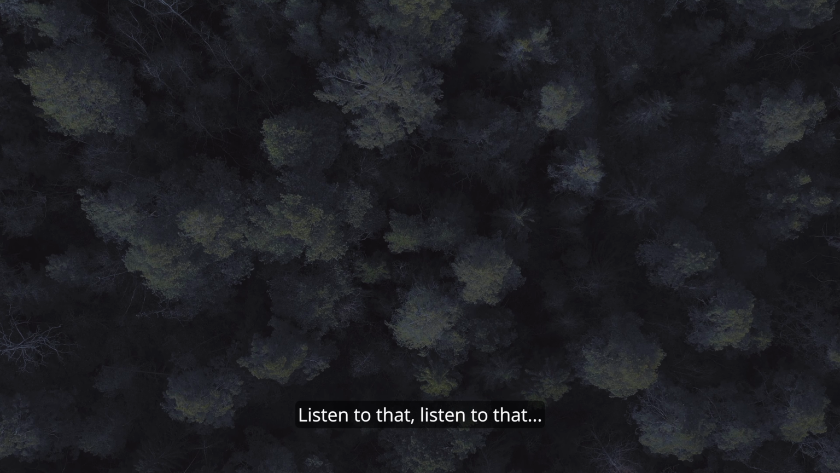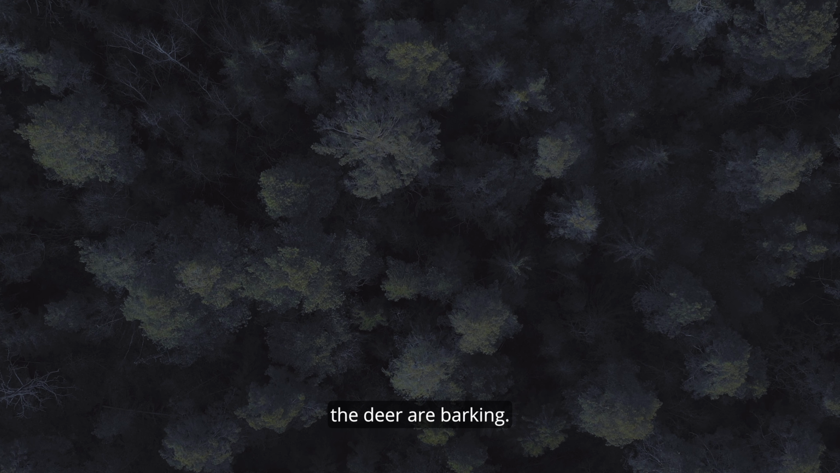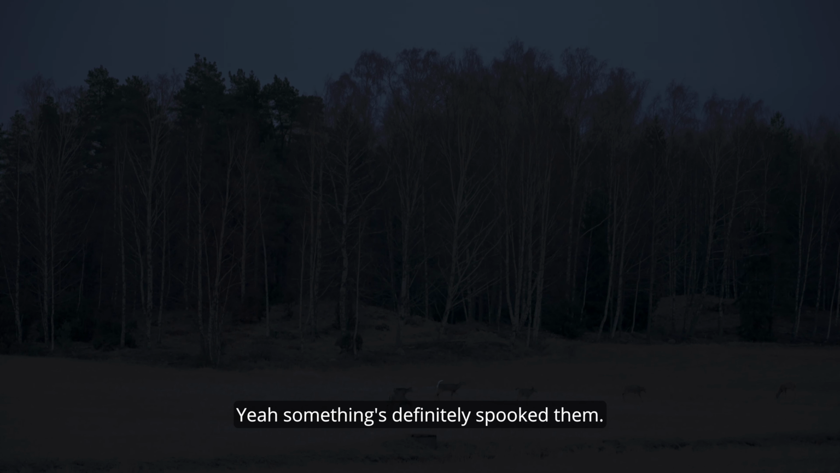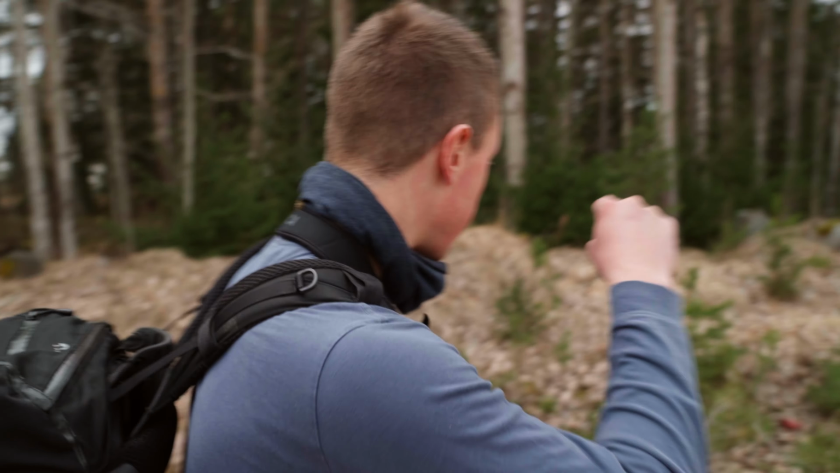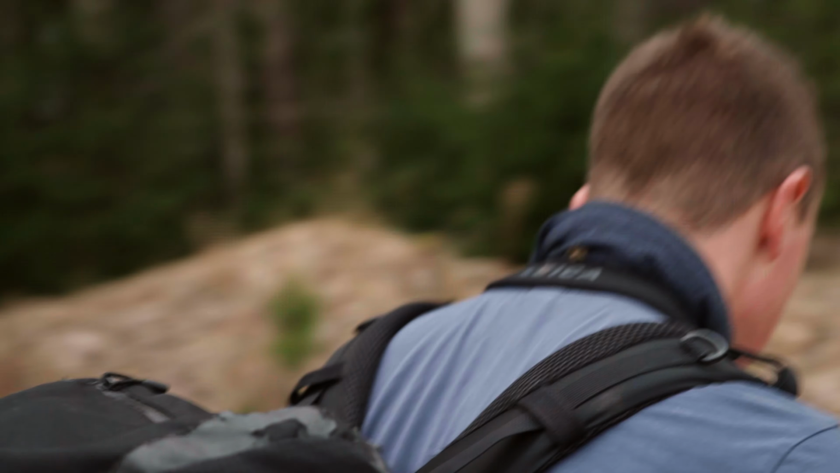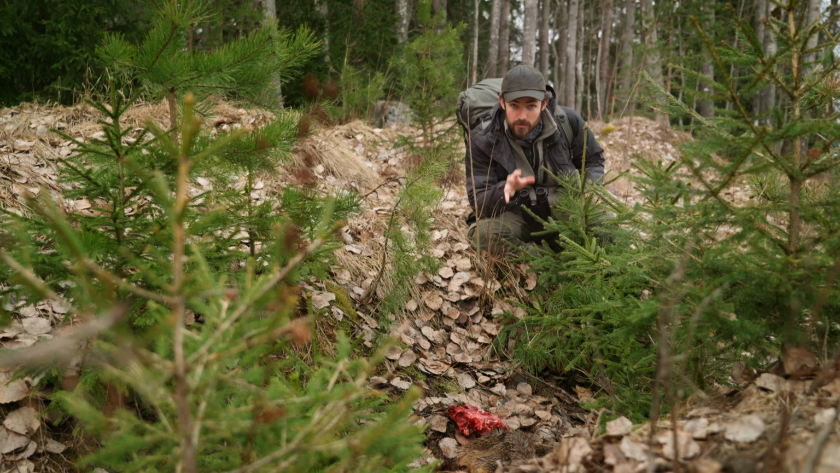Listen to that. The deer are barking. Yeah, something's definitely spooked them. There must be something in the field. Oh my God, look, Ed, carcass. The carcass is there. Look at all the fur. Oh my God, look at it. This looks like a roe deer.